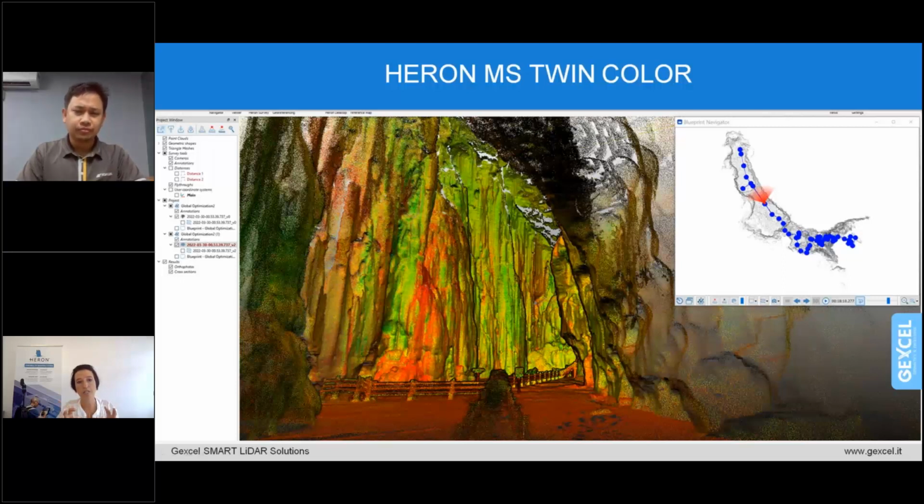This is how the navigation of the 3D project looks, in which you can navigate both in the GLS and in the HERON data.